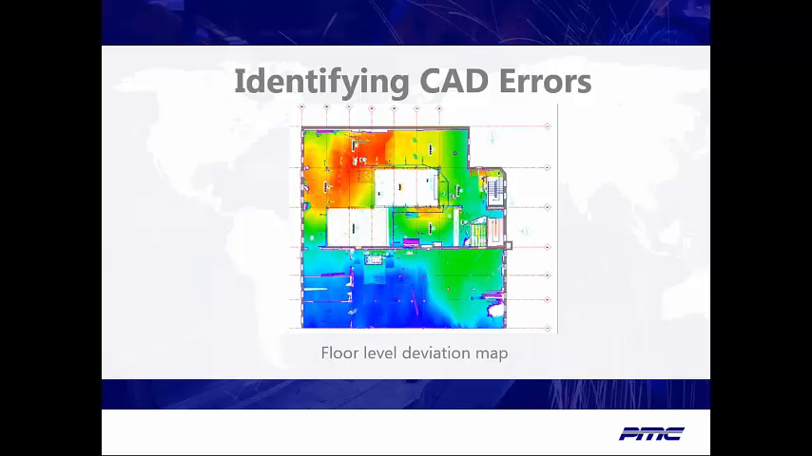The scan data can be displayed in many formats. This color chart gives a graphical display of dramatic floor level deviation. The red indicates +5 inches and the blue indicates -5 inches. The original remediation plan was to pour concrete to level the floor, but the 10-inch variance called for alternative plans.